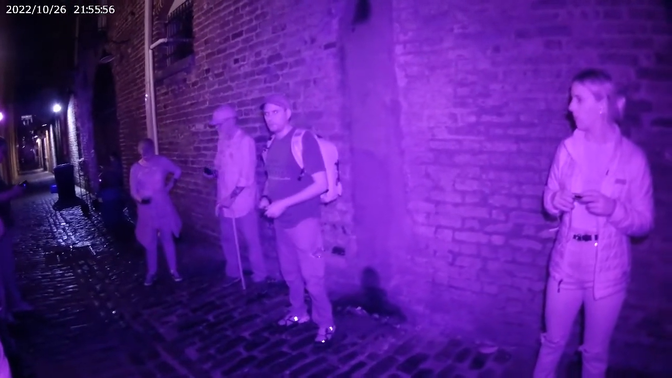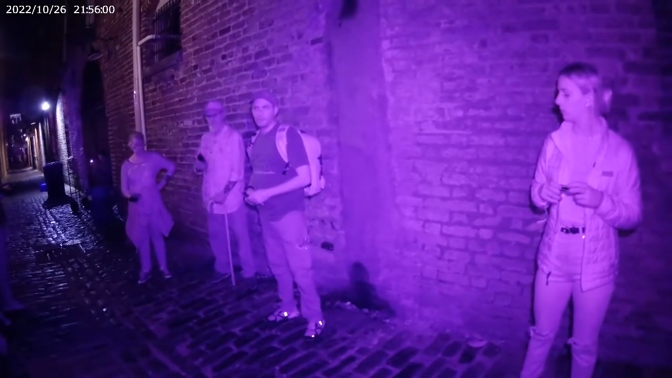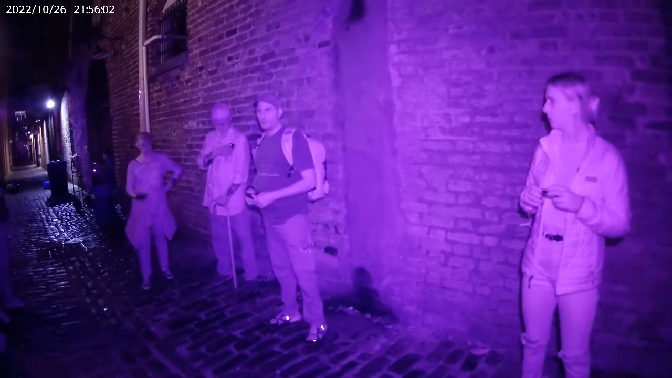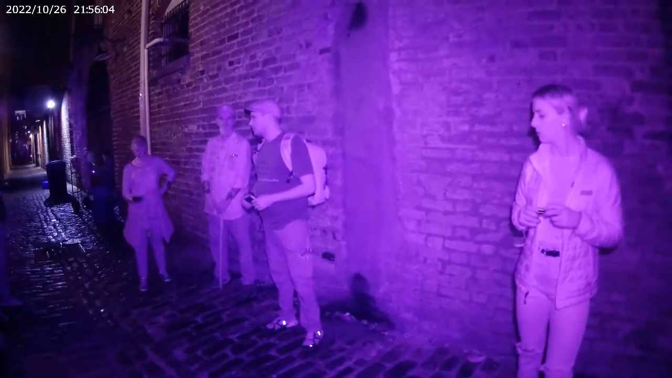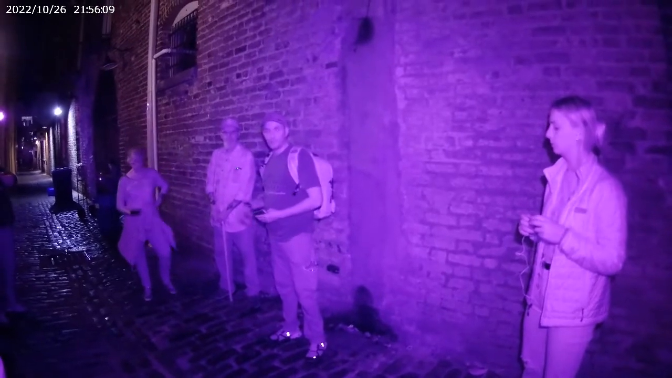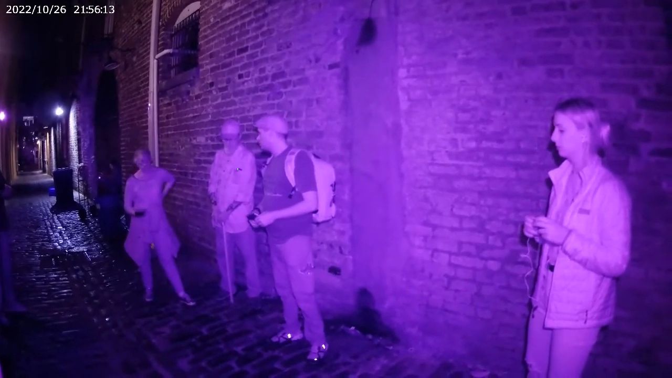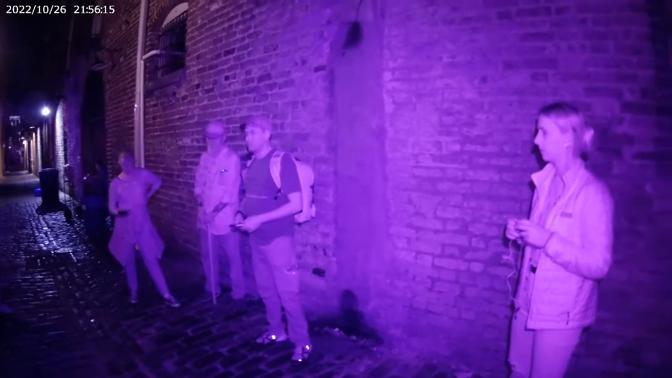You like to see some cobblestone. The other interesting thing about this space is the name of it, Lodge Alley. It's named that because the Freemasons had a Masonic lodge down here. So we will get terms relative to the Freemasons. The interesting thing about that is normally, as we're turning the corner, the 2 red spirit boxes, we've had the term Illuminati show up before you guys even know that the Freemasons have been down here.